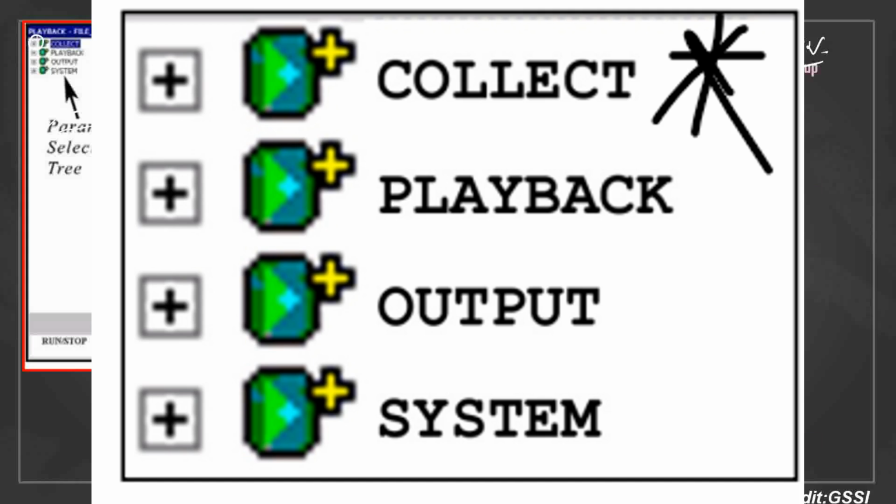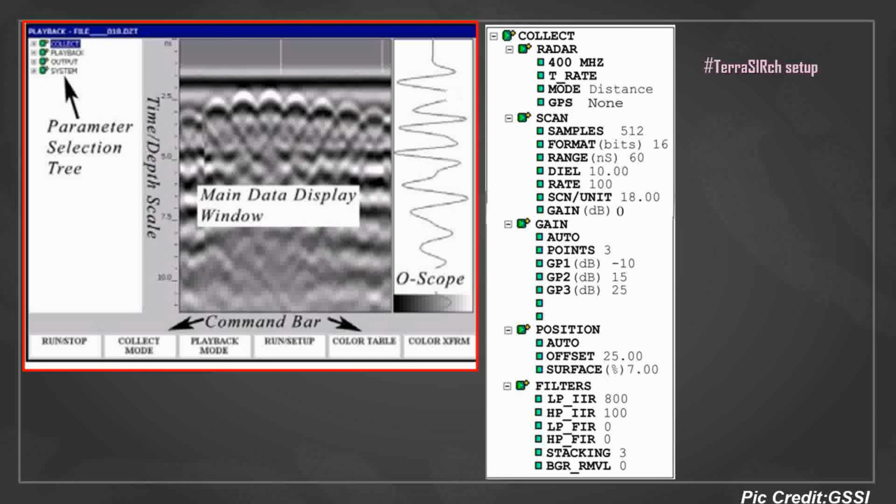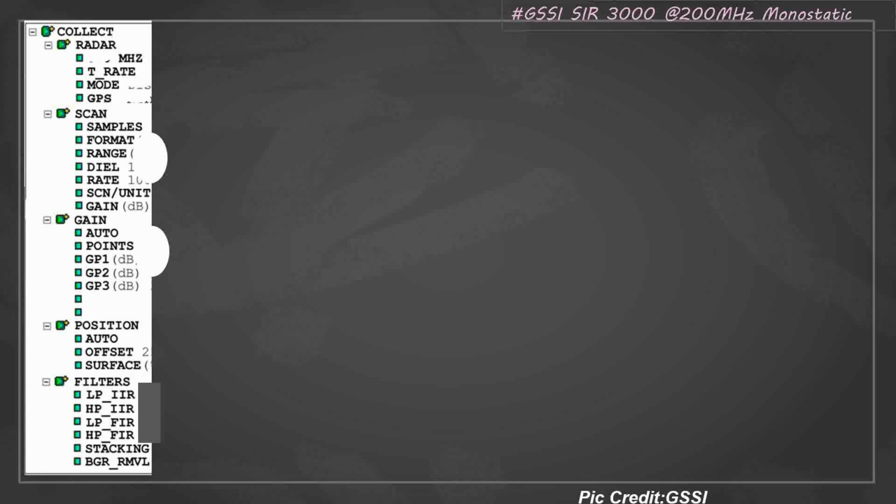In the collect mode, you will be seeing several submenus, like radar menu, scan menu, gain, position, and filters, and each and every point here is very important. So please watch the whole video if you are a beginner, or if you just started your work in GPR, it will be helpful for you. I will discuss what range you have to select and why you have to select that range. So let's jump into the collect menu, and I'll be discussing each and every point in detail.